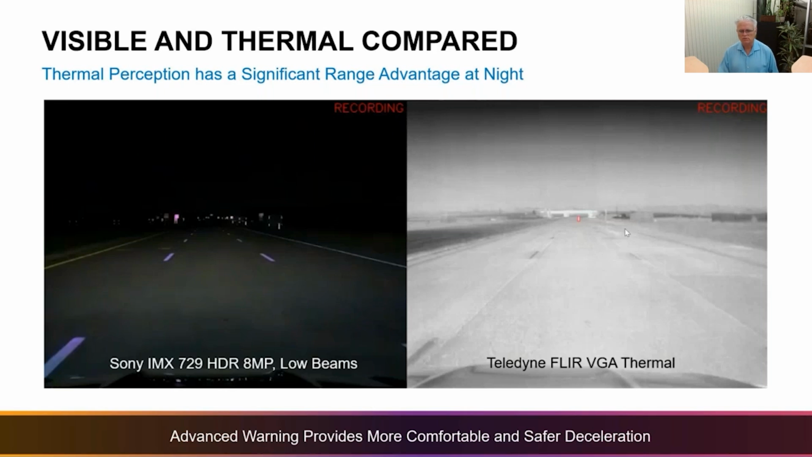And this is our automotive specific thermal camera. So you can see, even as we're beginning the test, way down the test track, you have no visibility of the pedestrian on the left with a visible camera or your eyes, but we're already able to see the pedestrian with the thermal camera, again demonstrating the ability to see at night and the ability to have very long range vision.